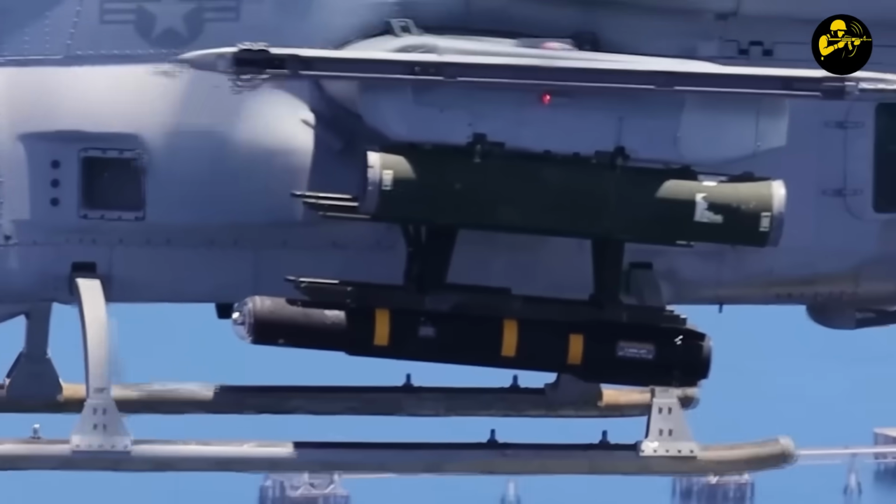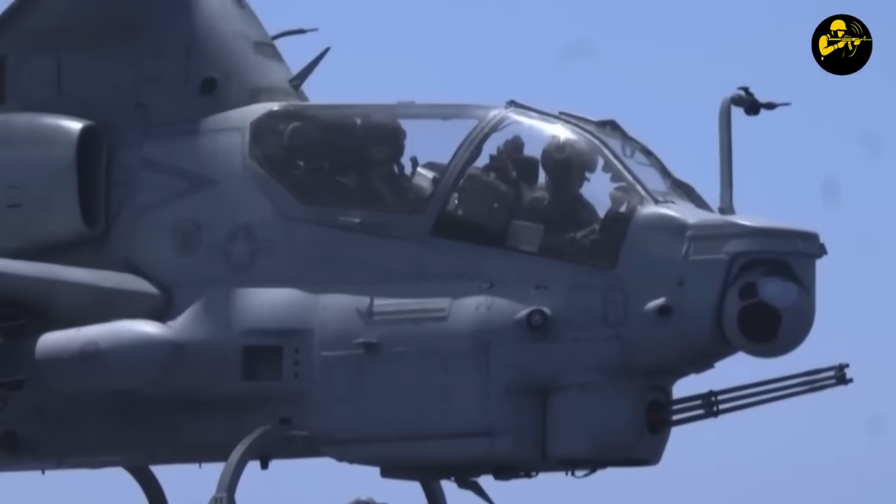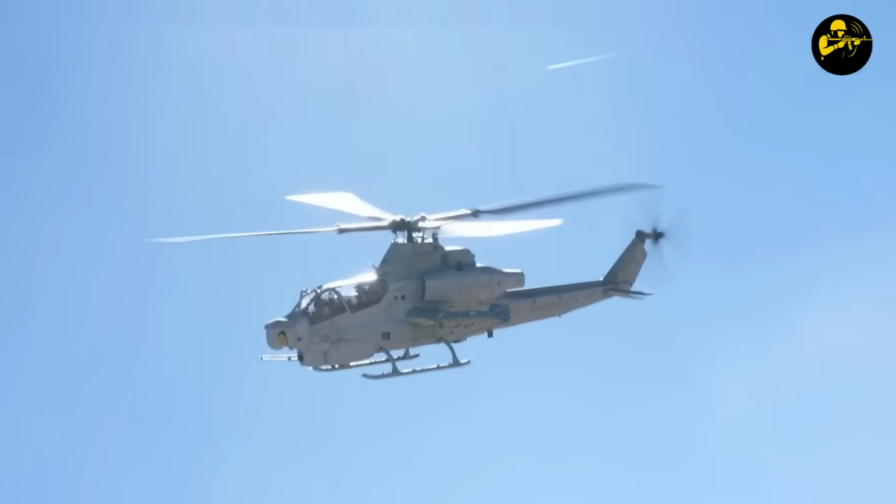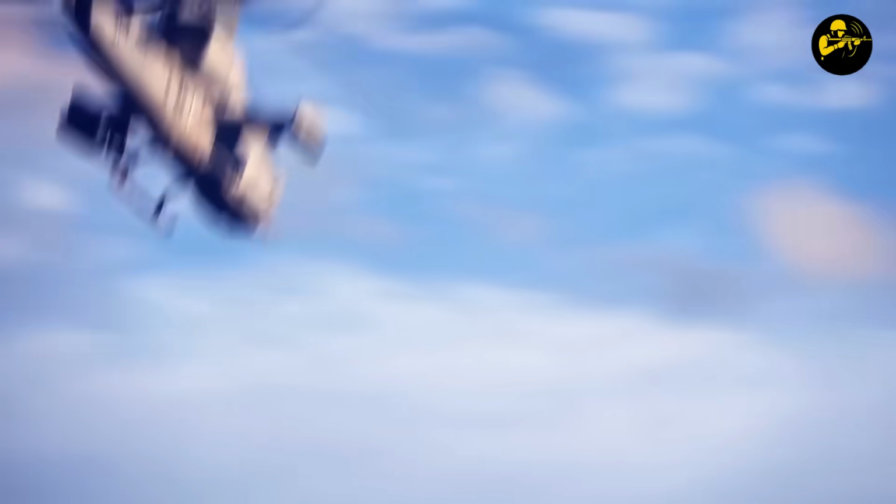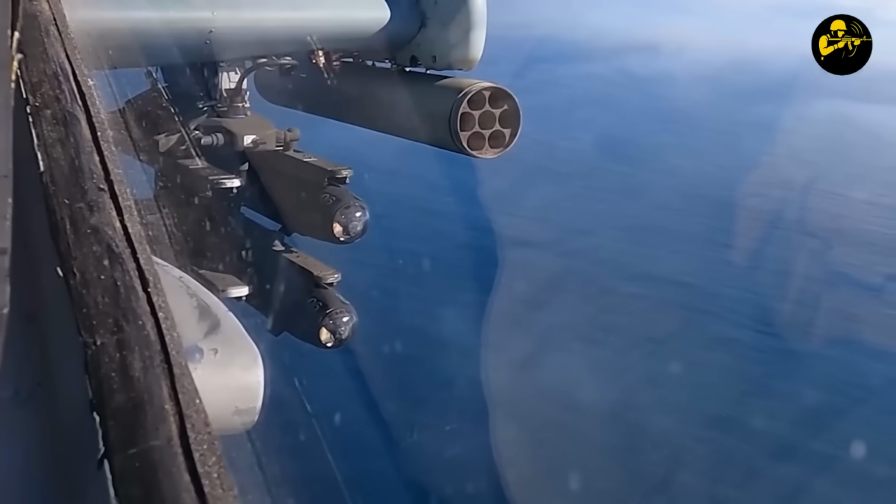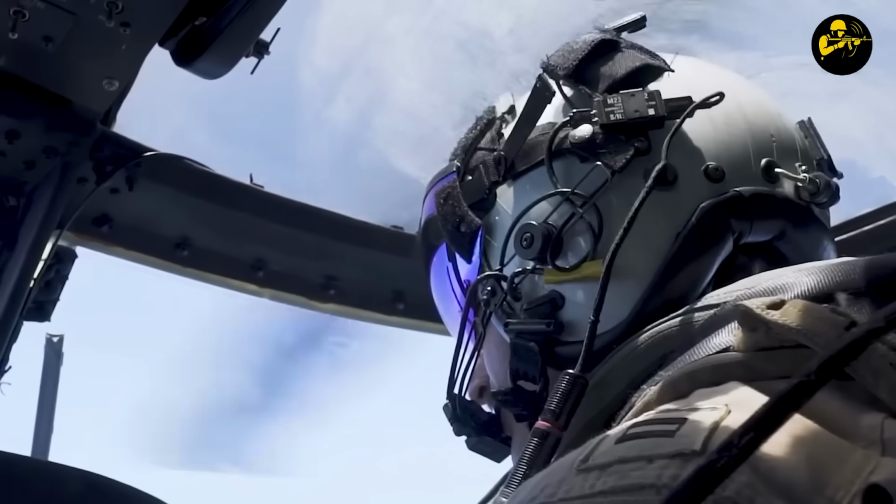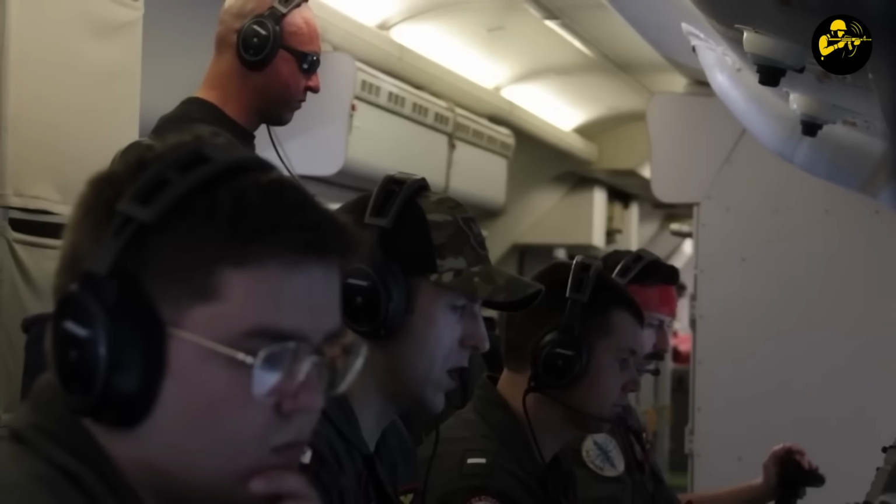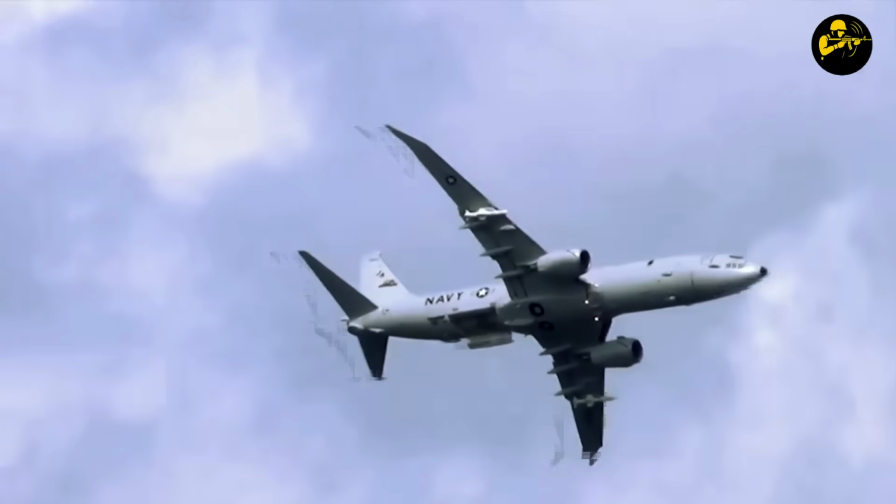The Viper's chin turret carried an M197 3-barrel 20mm cannon with 650 rounds. Capable of swiveling 120 degrees left or right, it could shred a fiberglass hull from over 2 kilometers away. But when you have missiles that do calculus mid-flight, the cannon becomes Plan B. Thanks to Link 16, the military's high-speed data link, basically the world's deadliest group chat, the P-8 was feeding continuous updates.